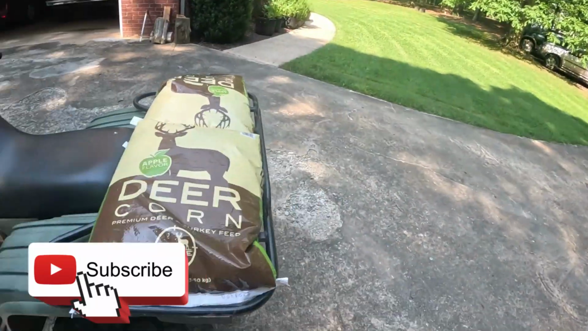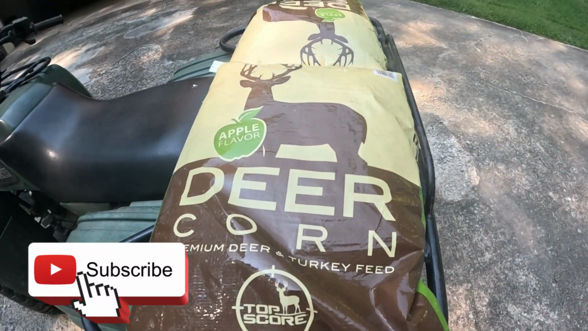All right, I've been seeing some deer around here, so I'm gonna set my feeder up and we're gonna see some deer. Let's go.